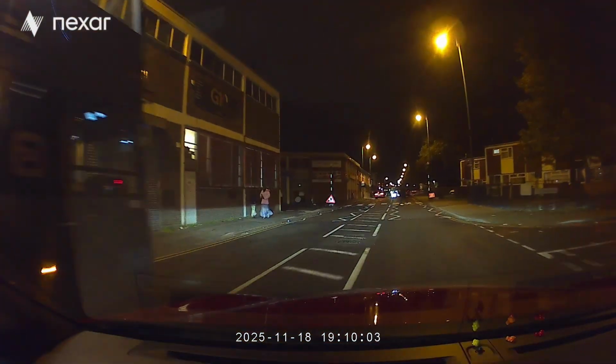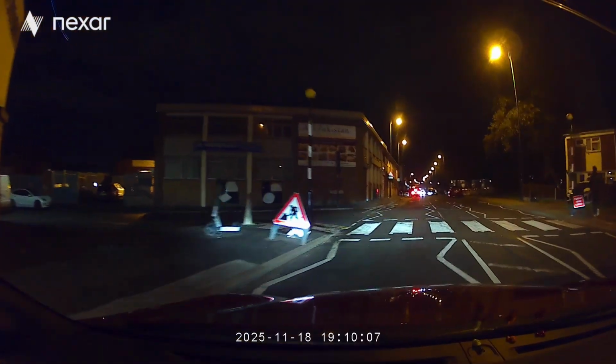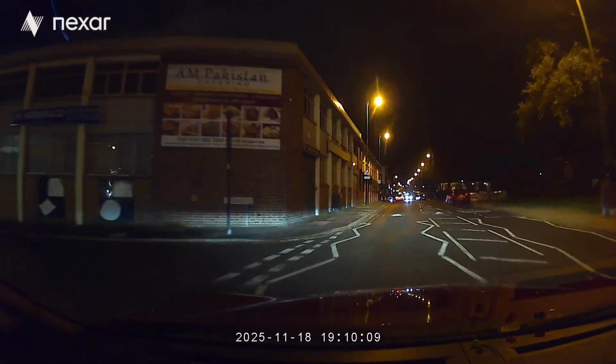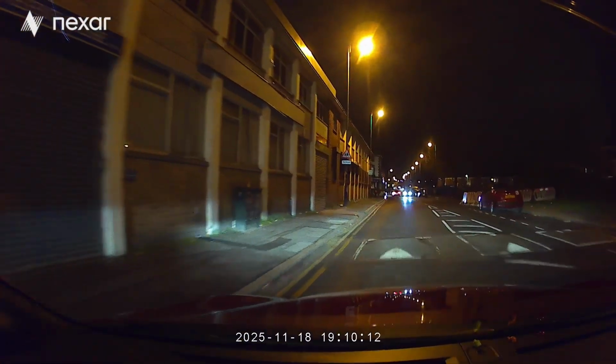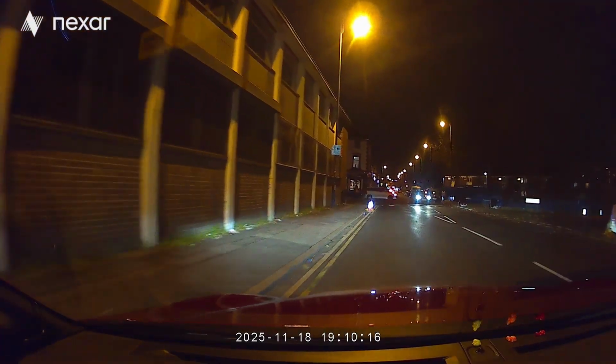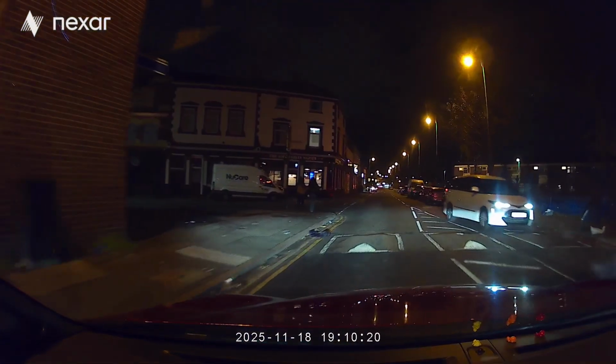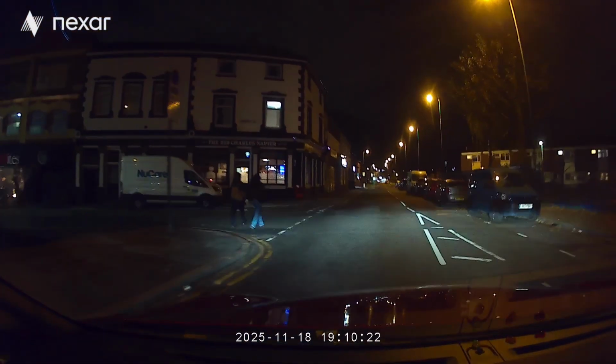I probably should have waited. No, I thought that was a reasonable decision to go, because you'd committed at the time their first amber flashing light came on. But going back in might have confused it even more. No, I think again that was reasonable. The very, very dark pedestrian with the white trainers had finished crossing the road.